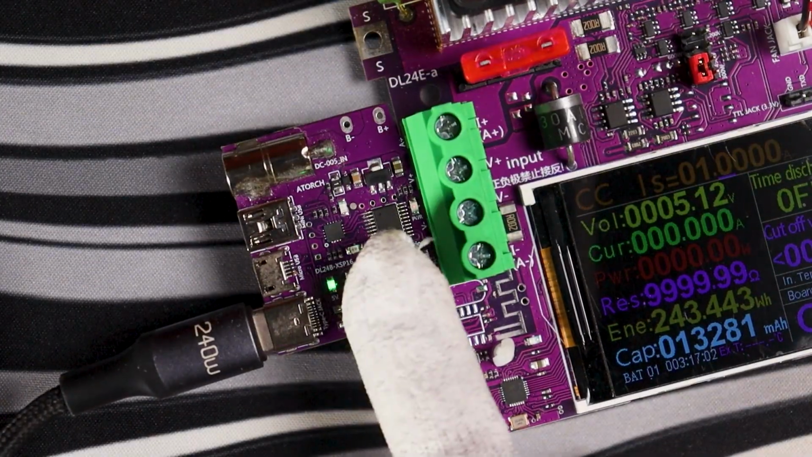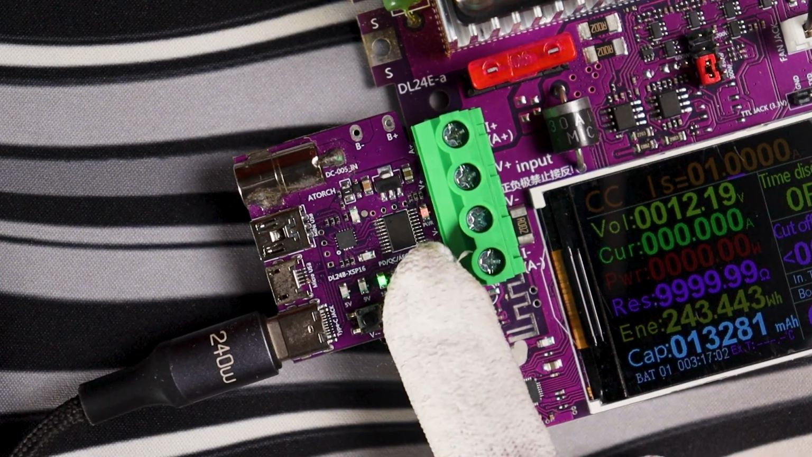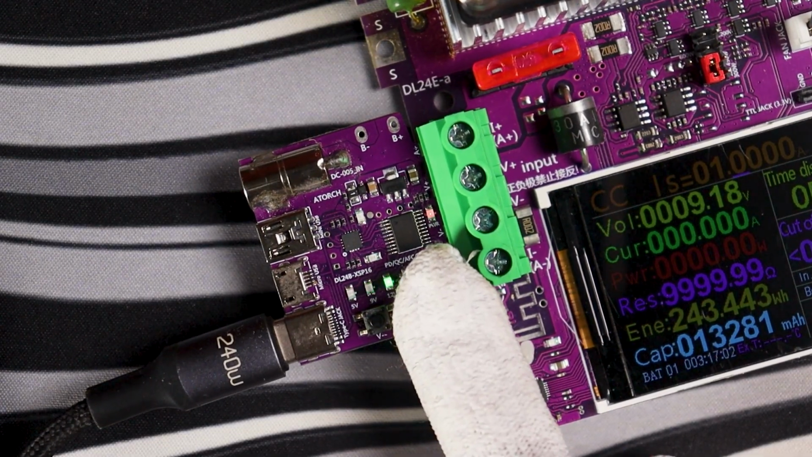The chip is also smart. Plug in a charger that tops out at 12 volts, and the higher LEDs just won't activate. No false readings. And to be clear, this is not a boost converter. It can't create voltages your charger doesn't support.